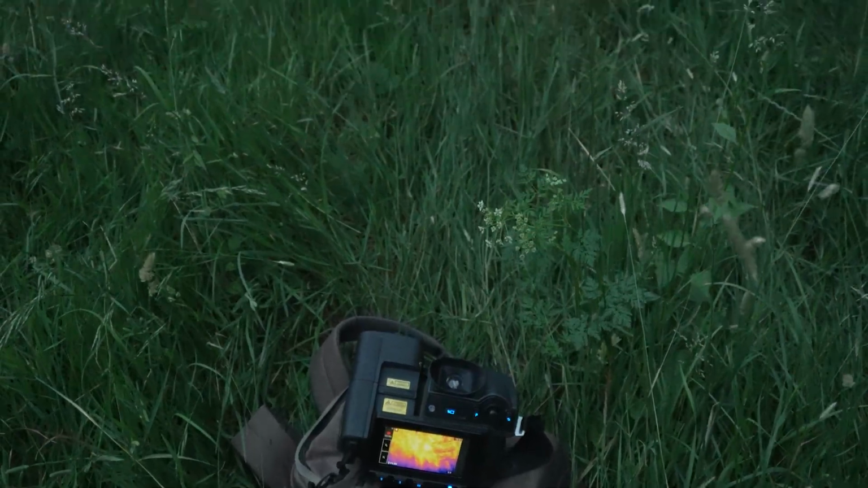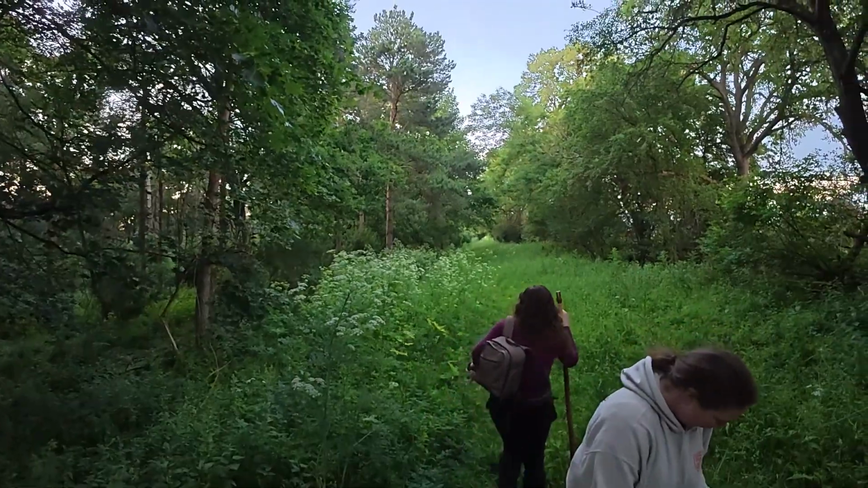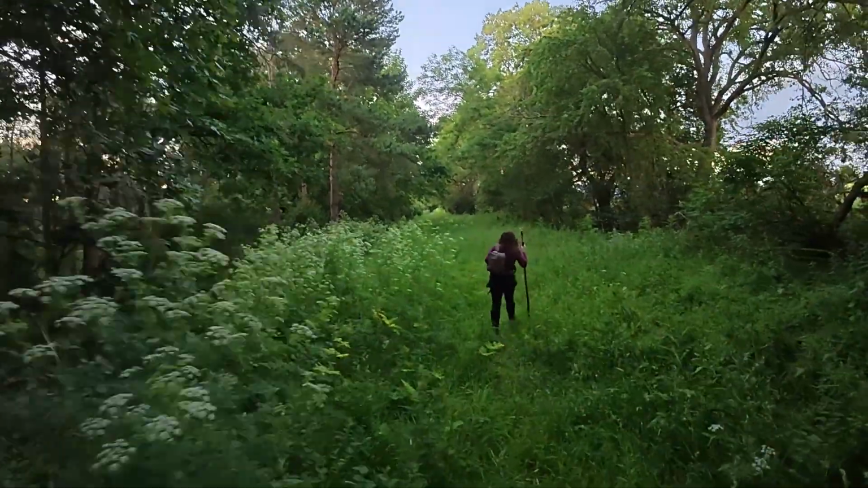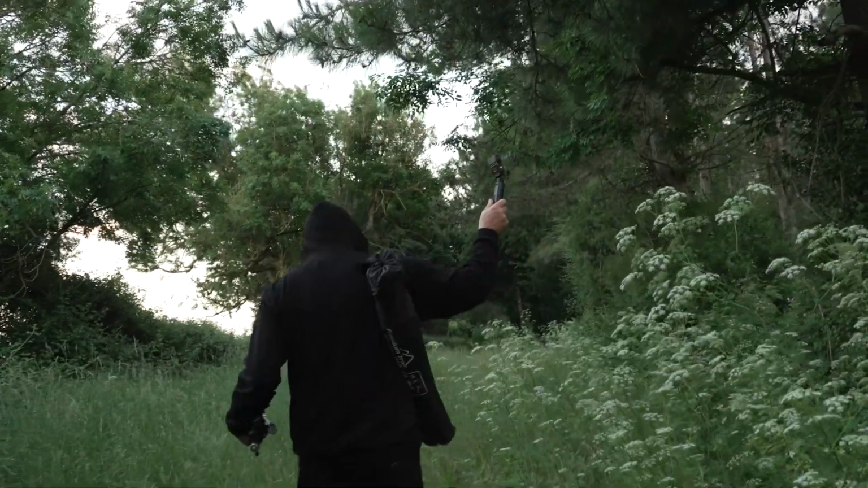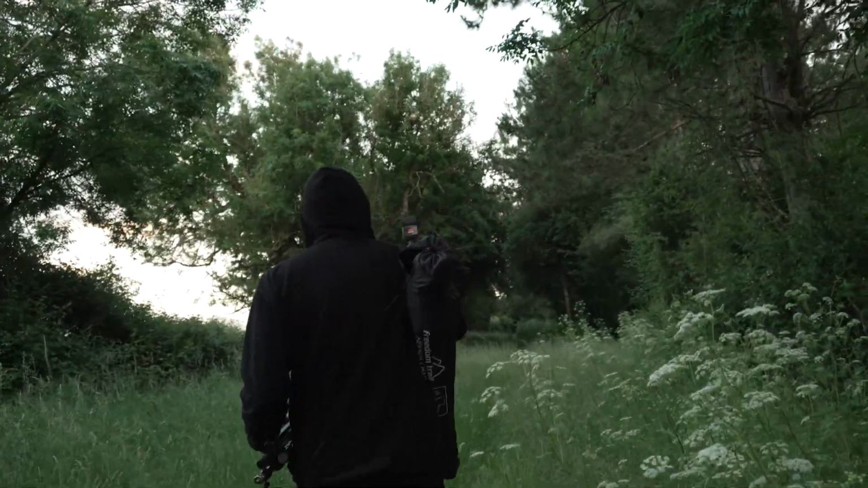I realised I put the wrong battery in the thermal camera, so I headed back to switch them over quickly. But when I got there, something happened that I will never forget. Meanwhile, as dusk fell, the bats were keeping Ellie company back at base camp. Which was a good job, really, because Stu had wandered off to the other end of the woods to see what creatures he could find there with my thermal scope. He'd found another busy spot for bats and saw more deer too.